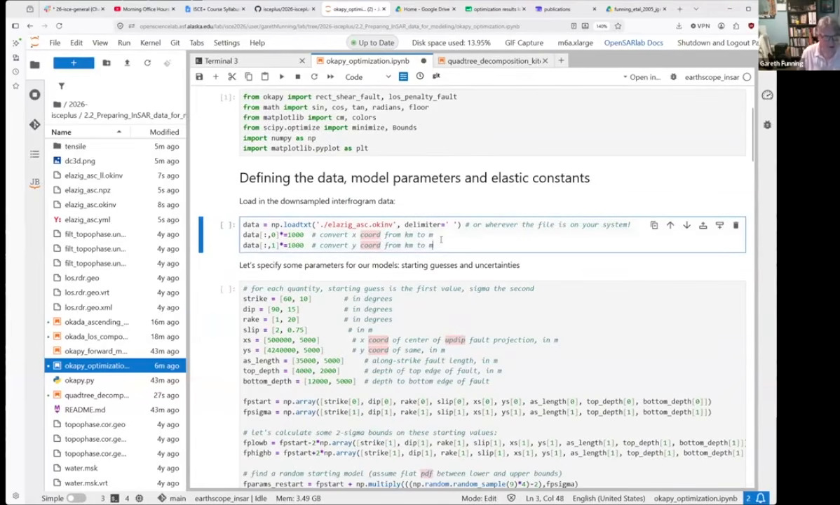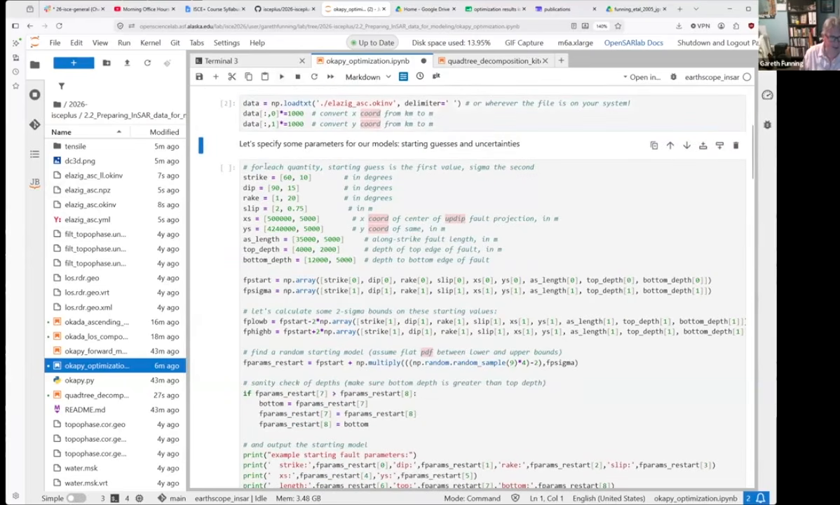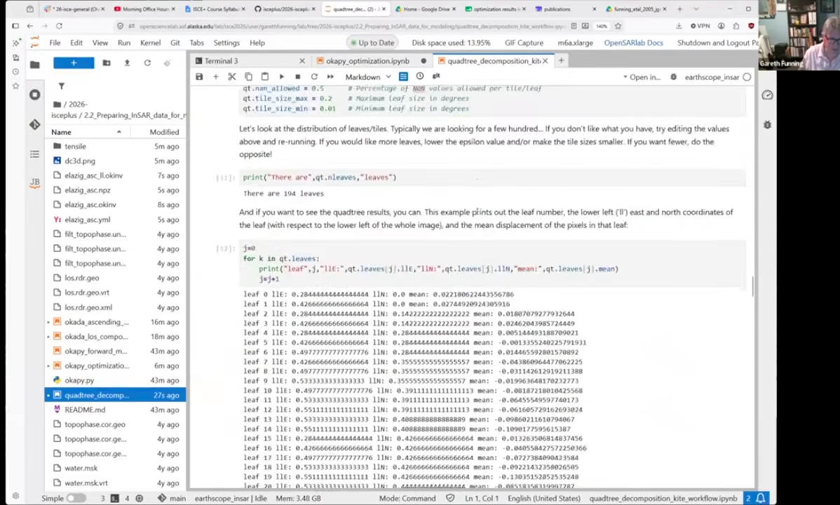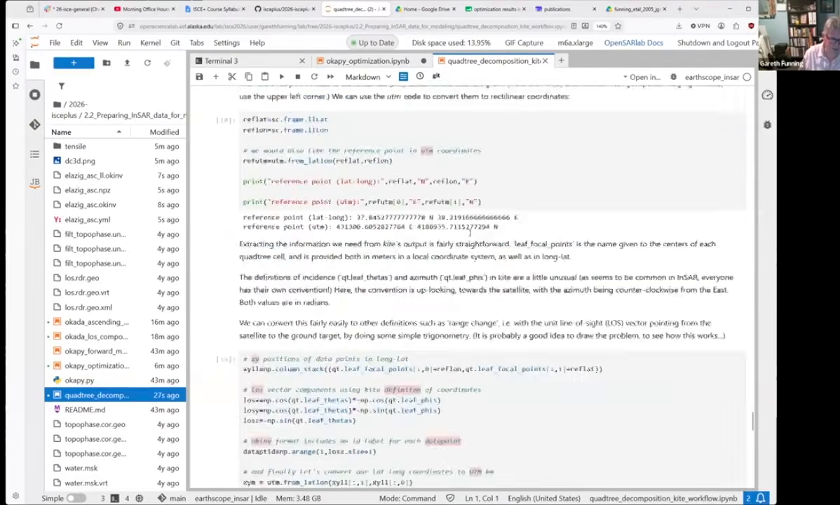So the first thing that happens here is we load in the data file that we just made with the quadtree decomposition. No problems there. The next thing we're going to do is we're going to guess some model parameters for this earthquake that happened in Turkey. Yunjin already pointed out, at the end of his notebook, a link to the USGS webpage for this earthquake. You can go look. Of course, we also have the interferogram where you can eyeball approximately what the fault might have done.